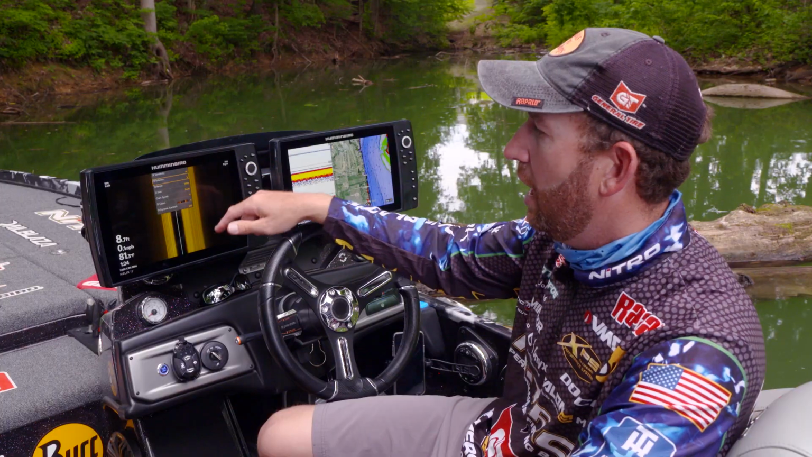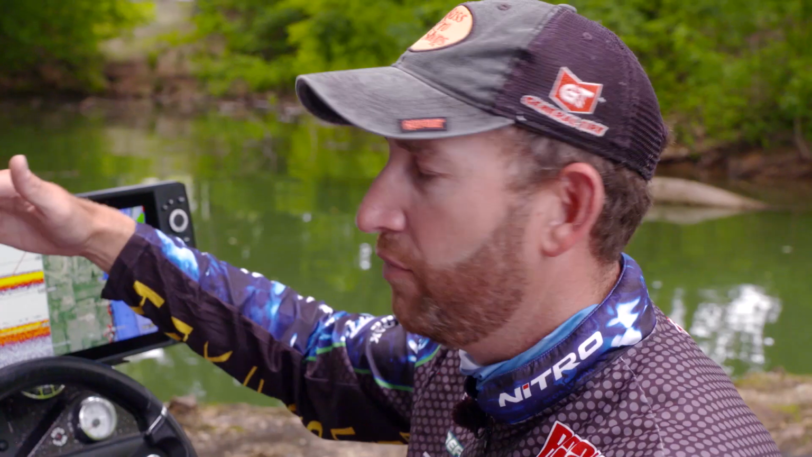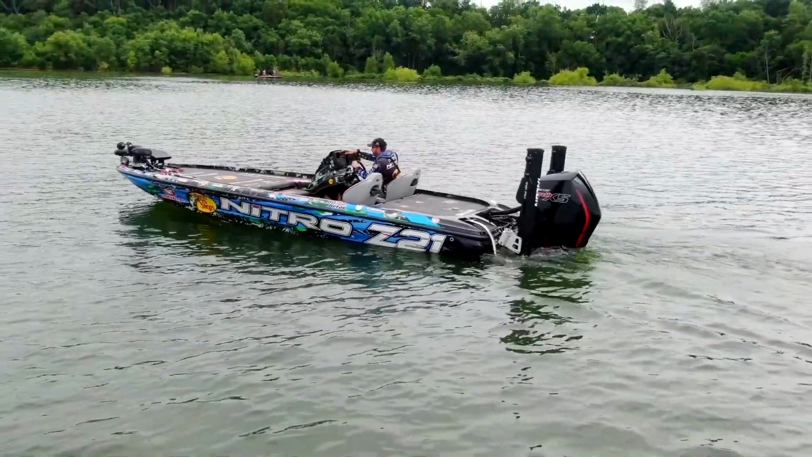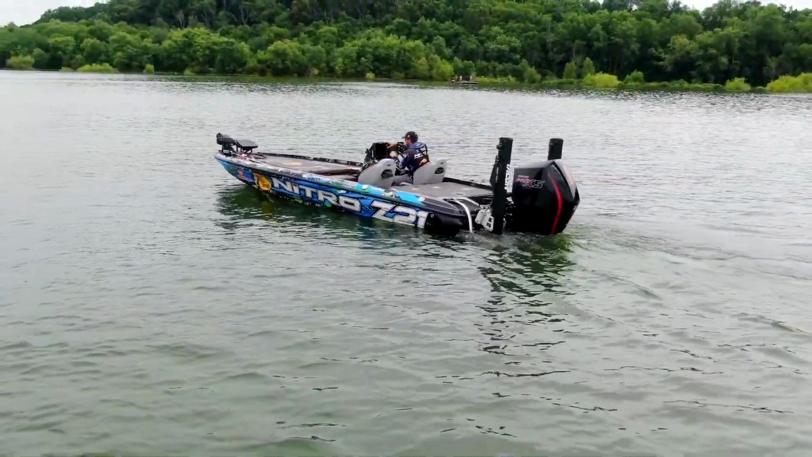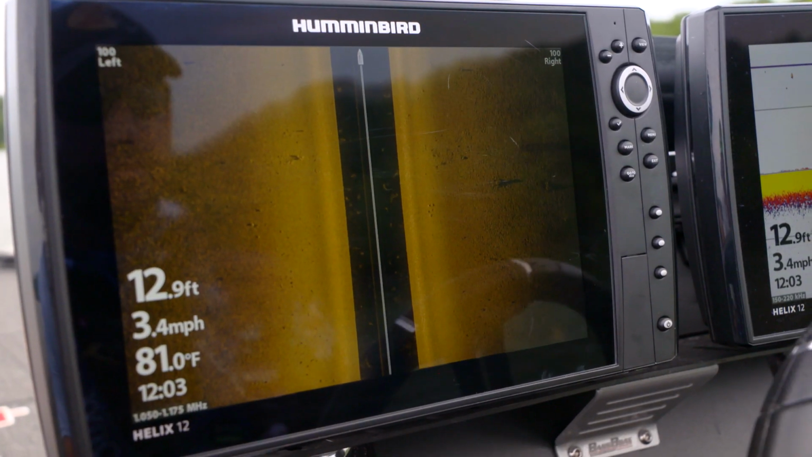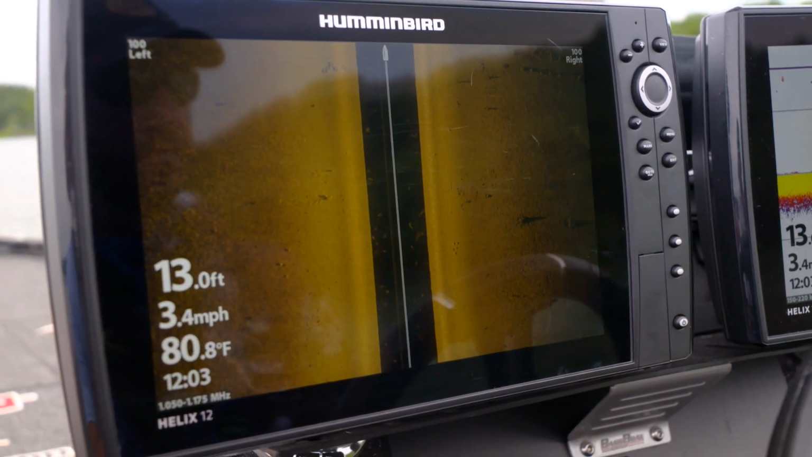The speed, I always run it on speed of 6, so that's the chart speed of how fast it updates from the top and moves down. For the speed that I idle, which is basically motor in gear, foot off the throttle, about 3.5 to 4 miles an hour, match that up with the chart speed of 6, I know how big it's going to draw a fish. I know how big that they're going to look.